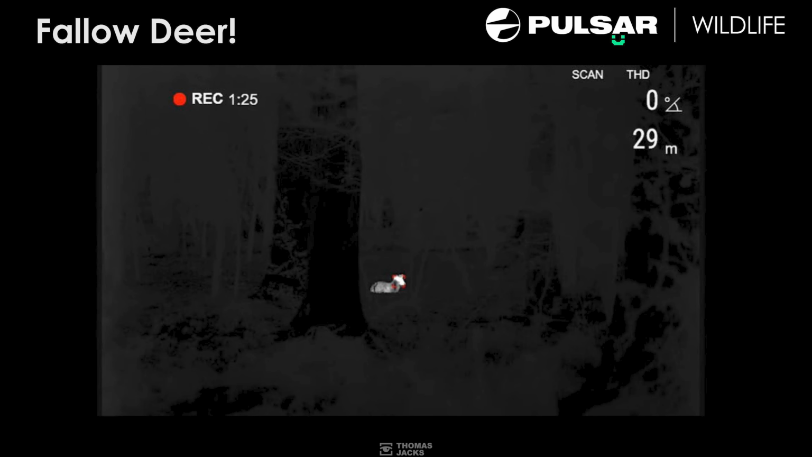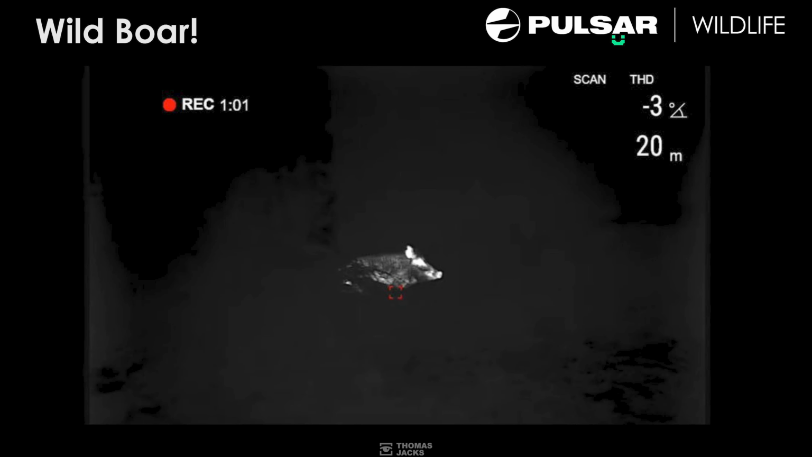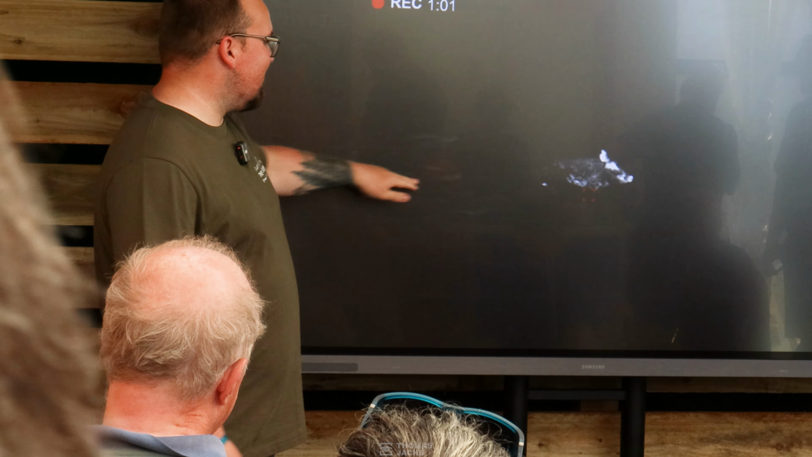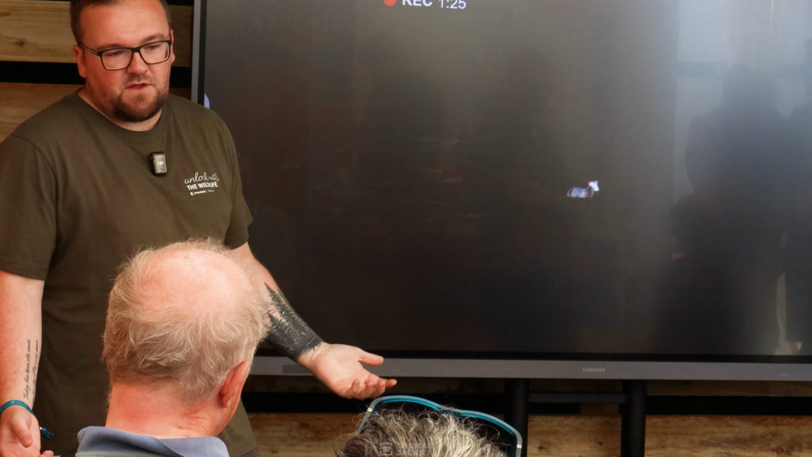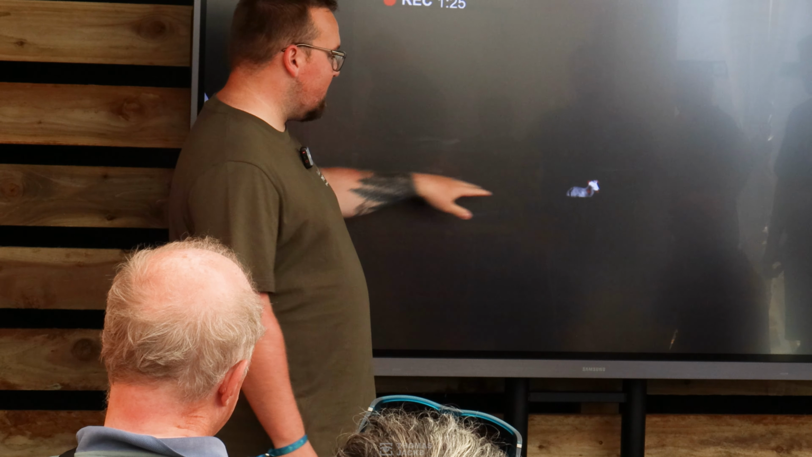But this is more to show you how close you can get to the wildlife, 20 meters away from this wild boar, without disturbing it. So I sat in my car watching this fella just go about his daily business. Same with this fallow deer, 29 meters away, having a lie down, didn't get up, was unbothered, but I was 29 meters away from it.